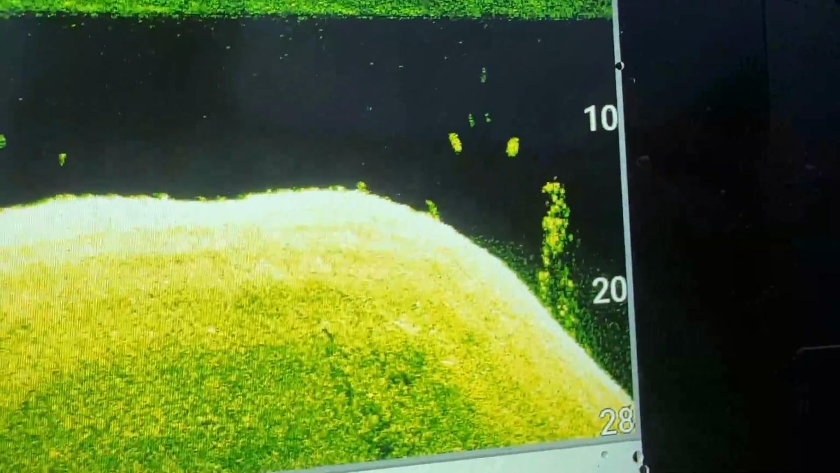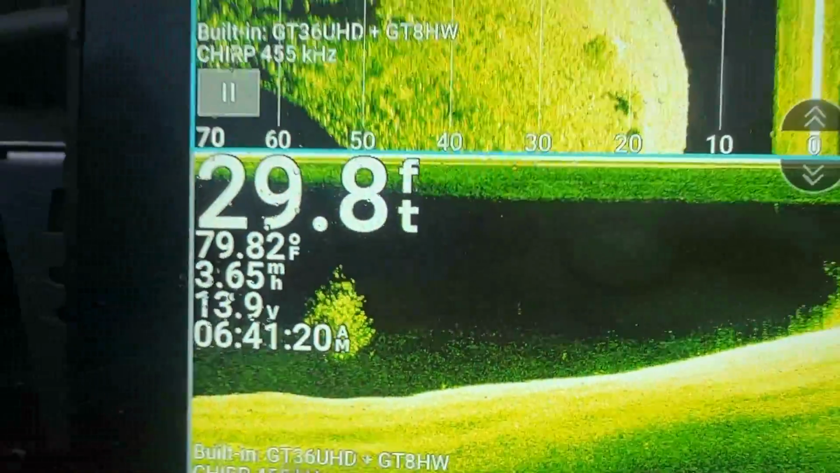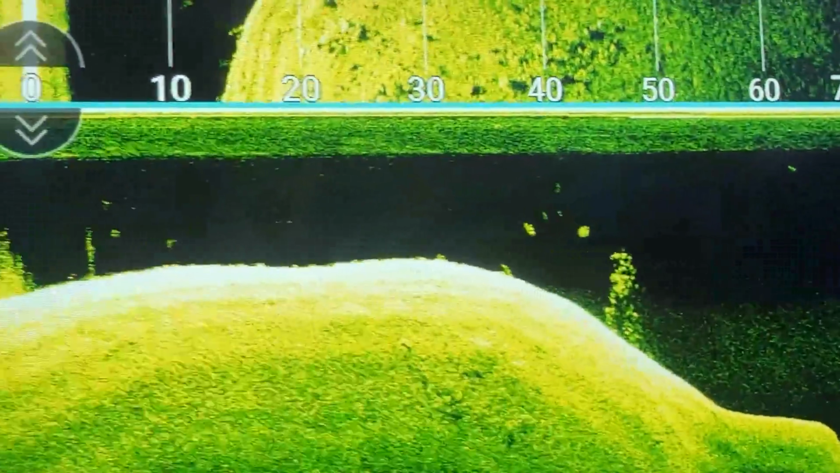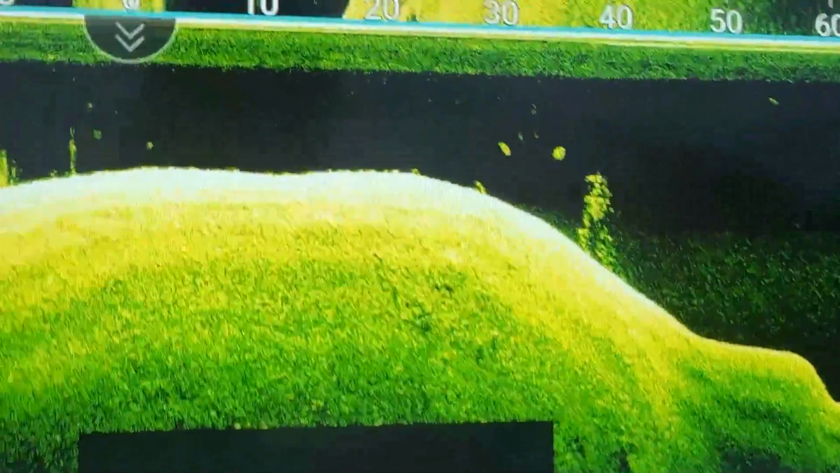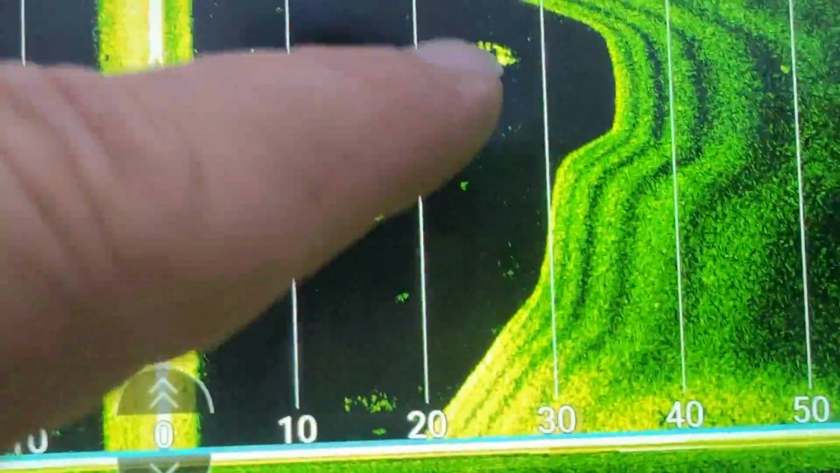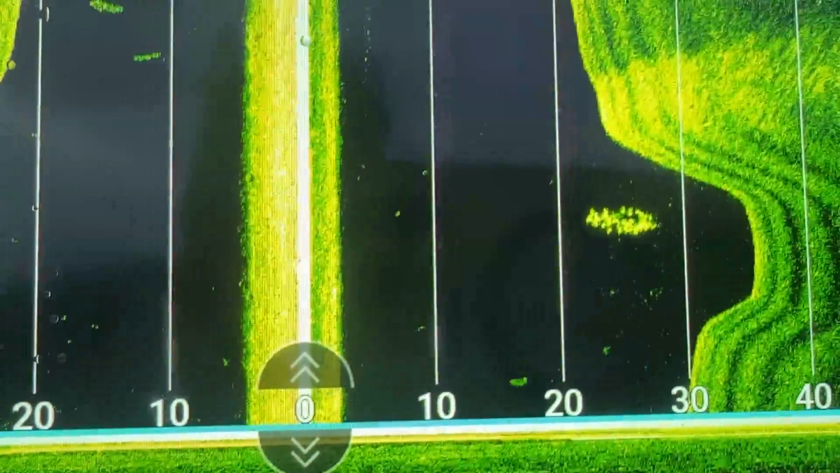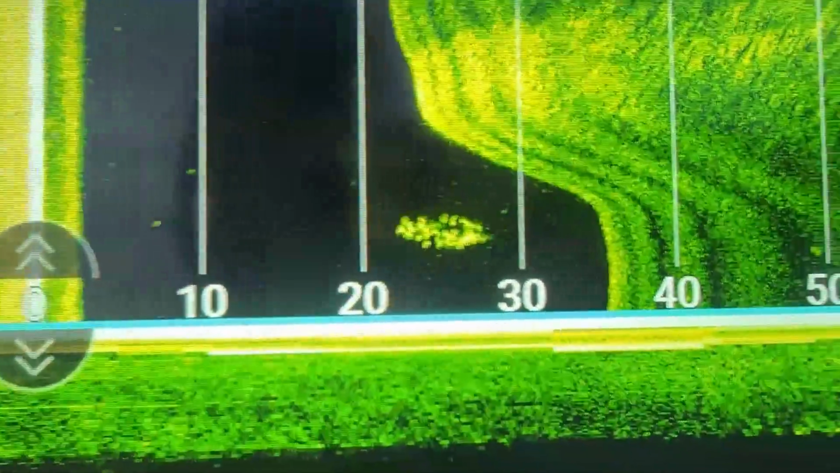There you can see some balls of shad. Maybe some bigger, they might be crappie too, but I know there's some big gizzard shad in here. I've caught them before. But one tip I can give you, when you're seeing this and you can literally make the dots out, generally tie on a bigger bait, because you can see the difference. Small shad, big shad. Tie on a bigger bait. You can see the grass right there.